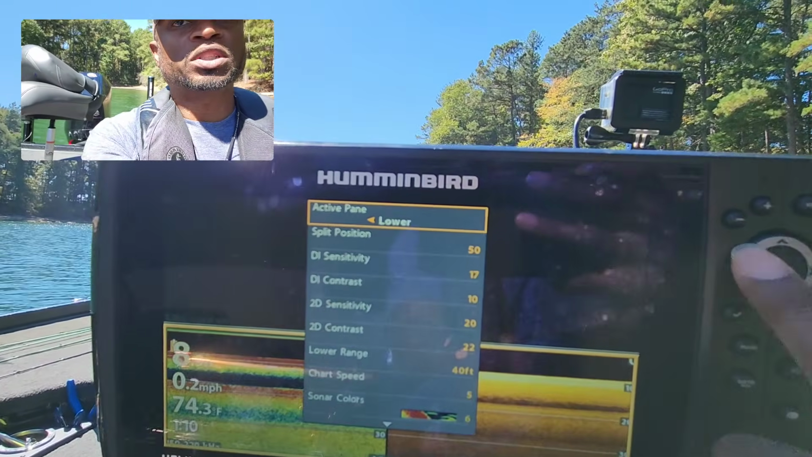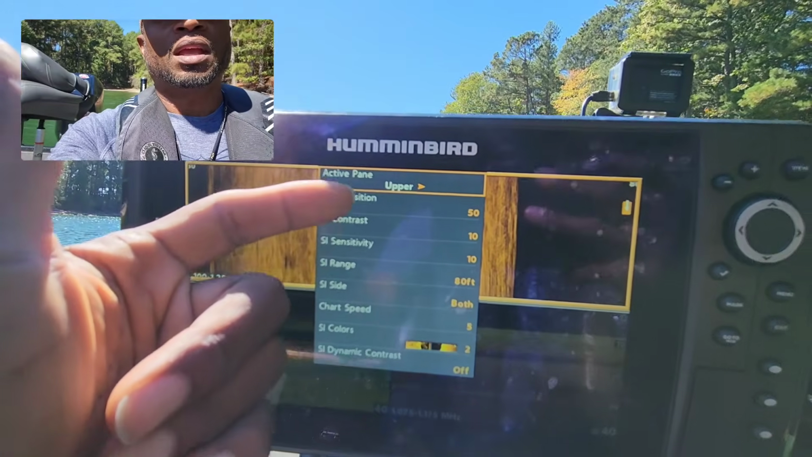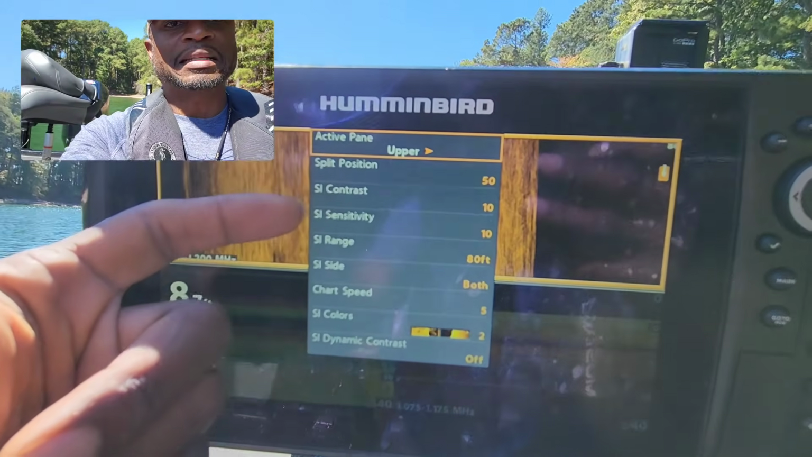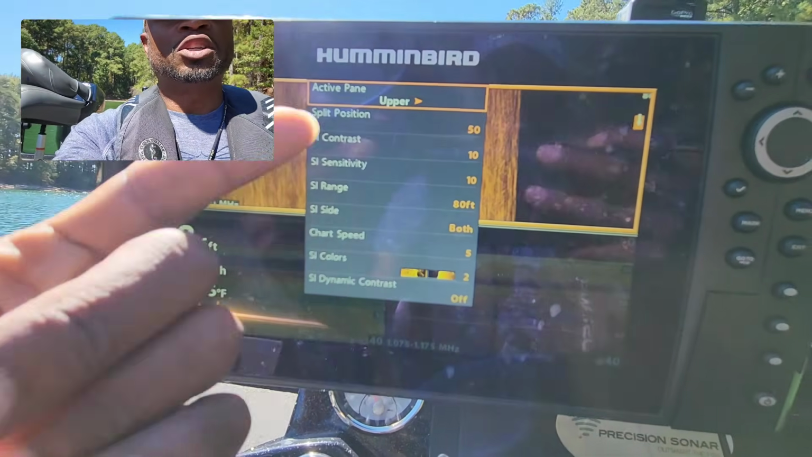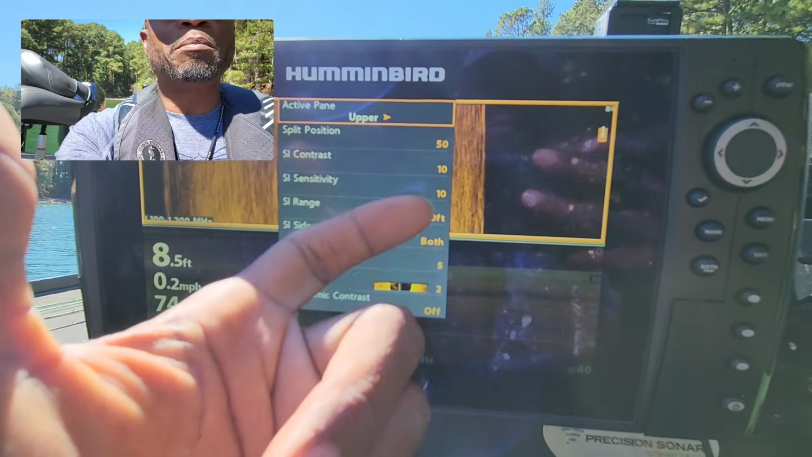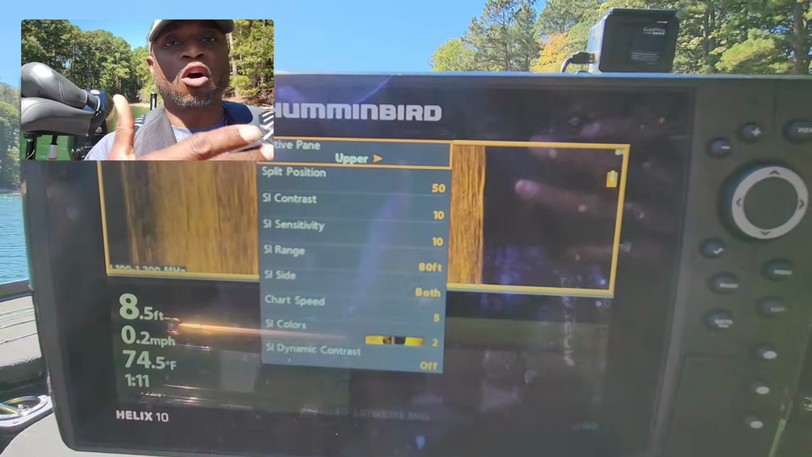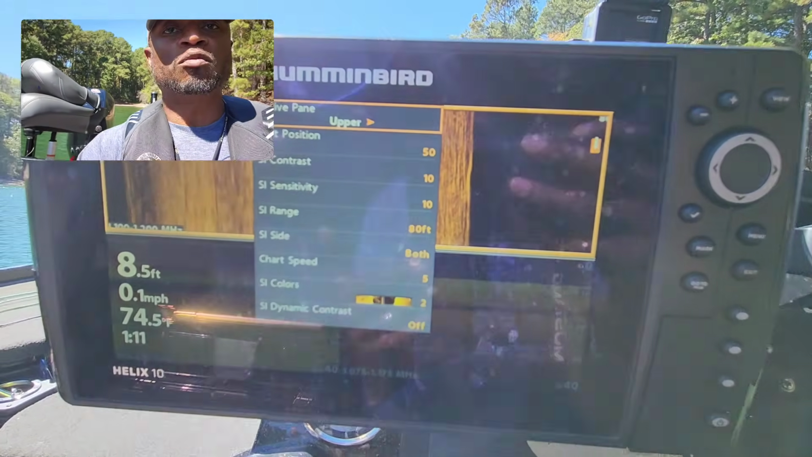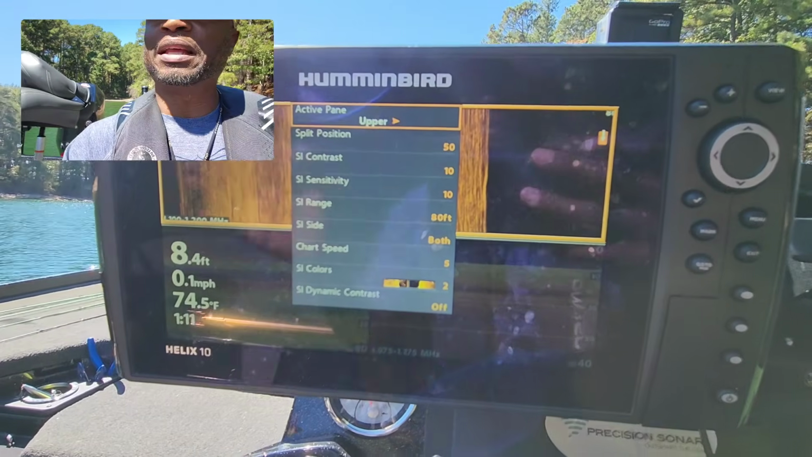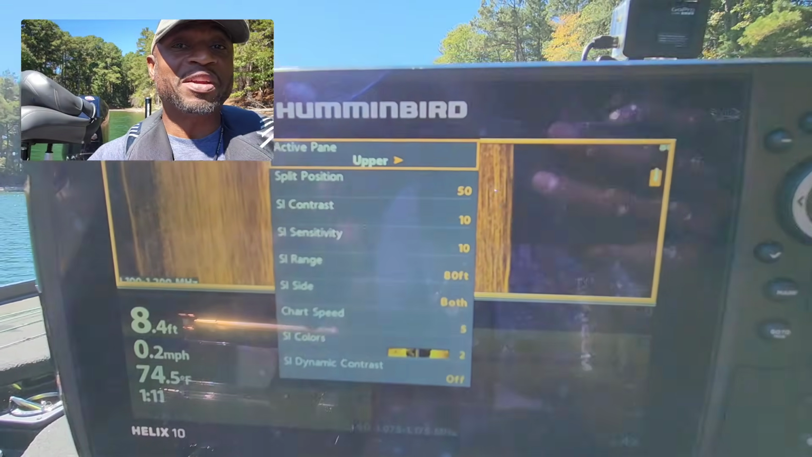So now let me go ahead and switch this to the upper level. This is going to be my side scan up here, and there are my side scan settings. I do adjust those settings depending on what I want to do. If I'm going to go directly down the middle of a cove, I may widen this out a little farther so that I can see farther out to the left and right of the cove. But for right now, I'm just going to run down on the left side and show you guys what I have found, which is going to be some very good stuff.